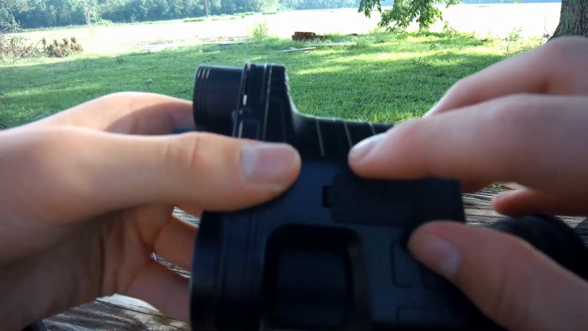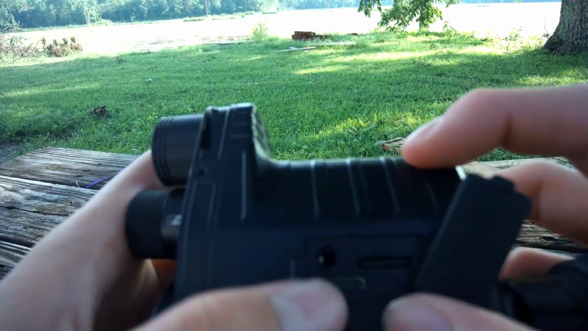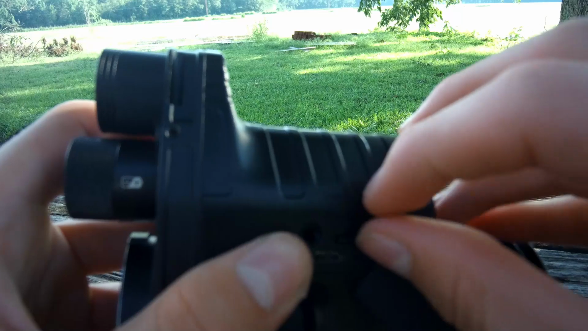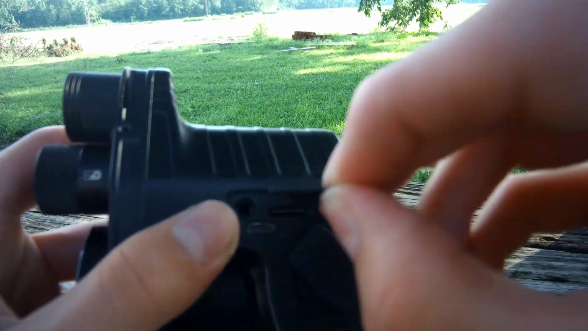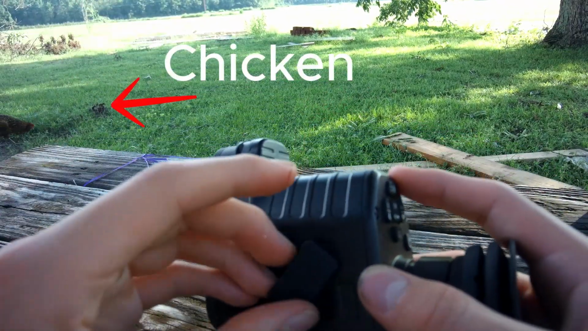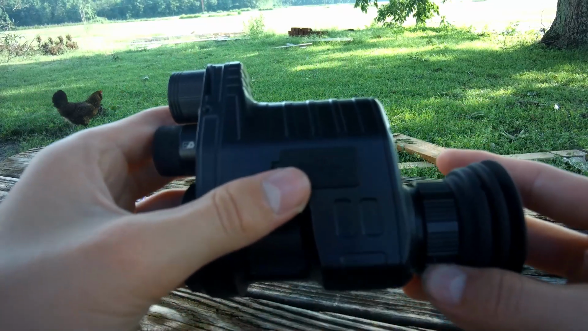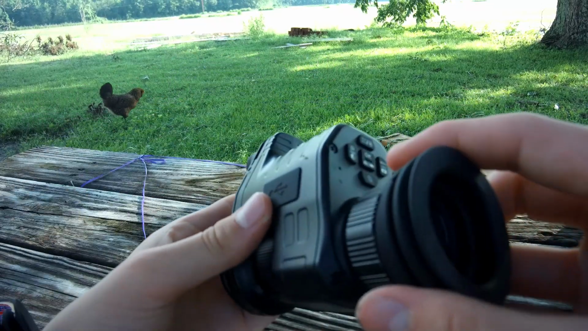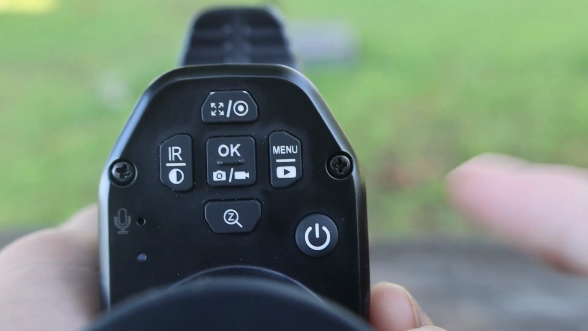To access the charging port, it is right here. Just pull that over to the side. You have your headphone jack, and it actually includes a 32 gig SD card, and that is your charging port. It supports up to 256 gigabytes. That is crazy. So you can really get some of that hunting footage in there without having to worry about formatting the card.